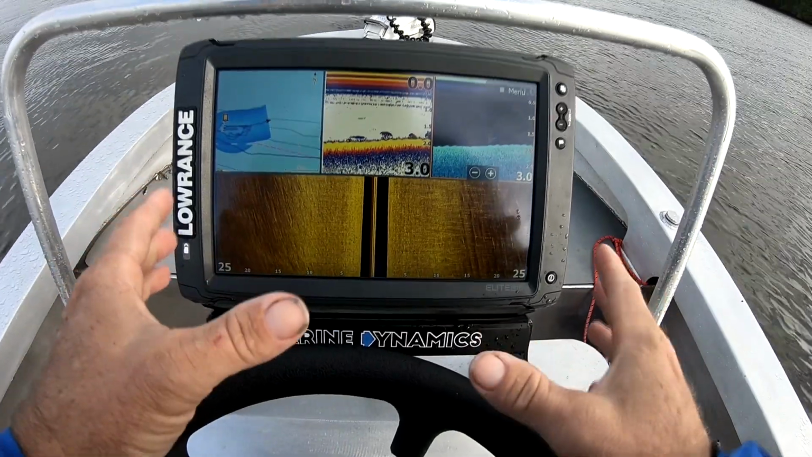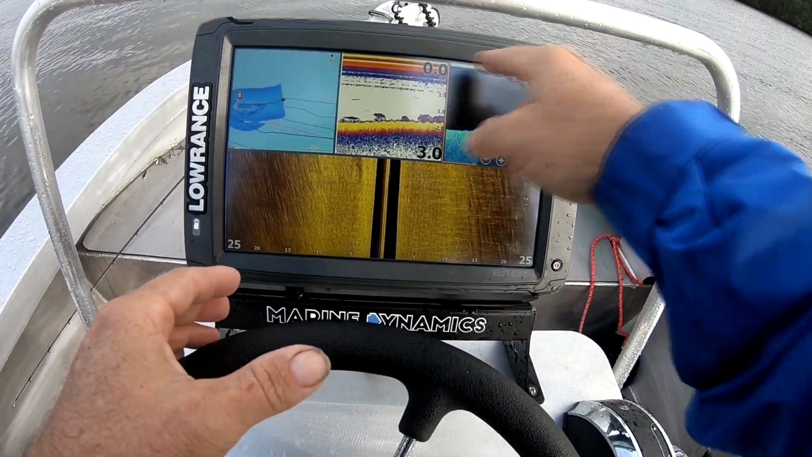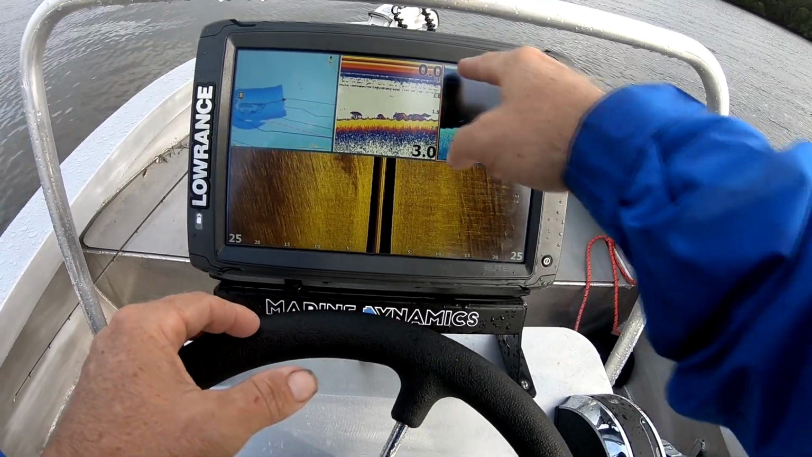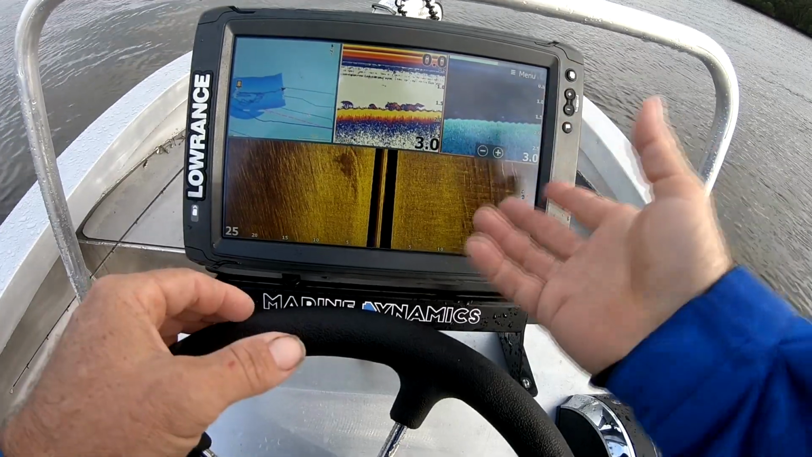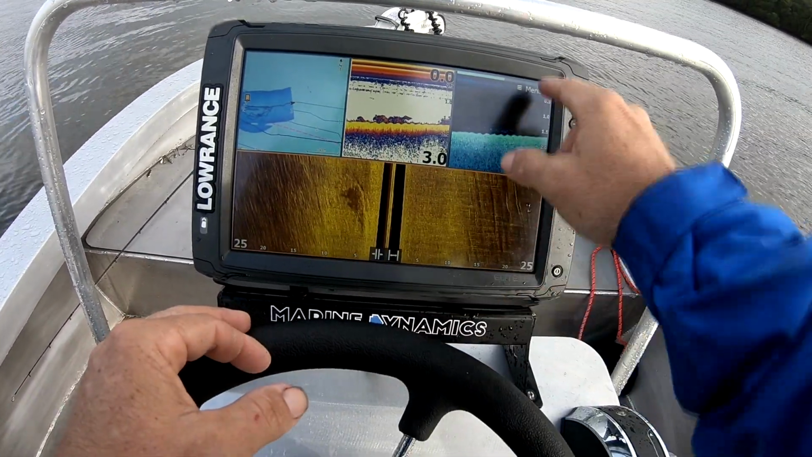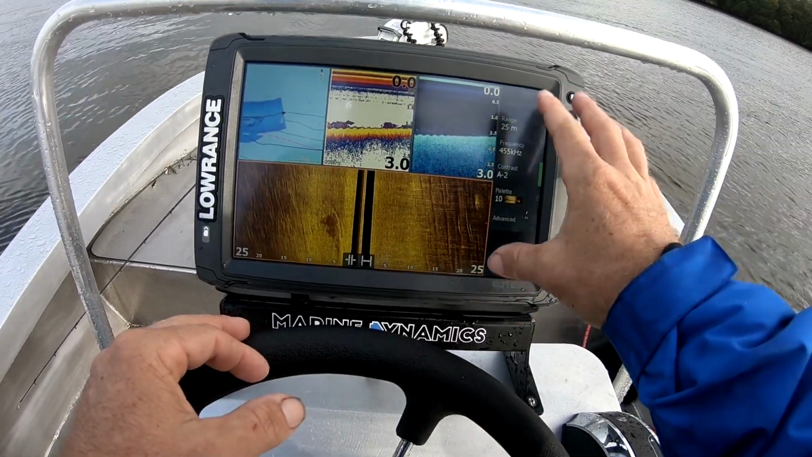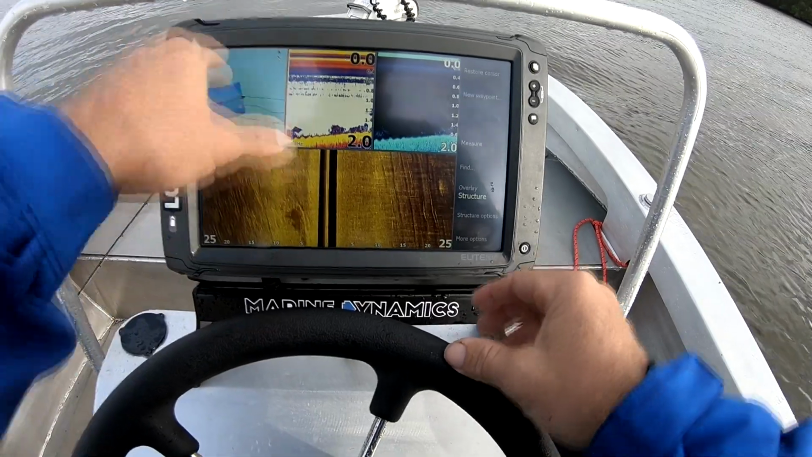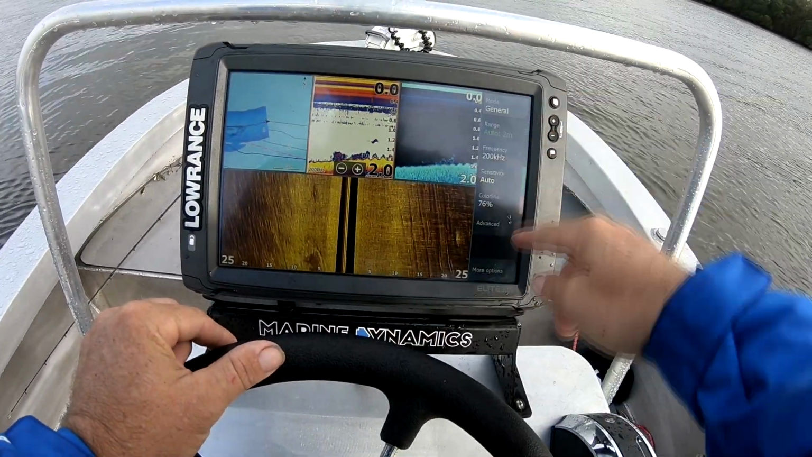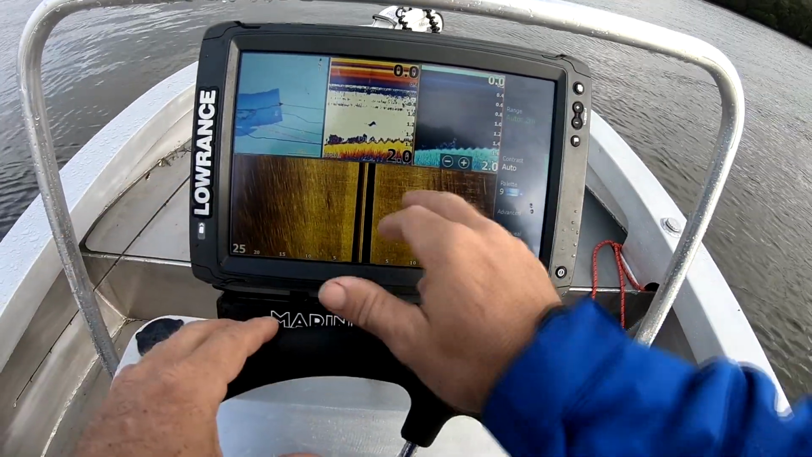Okay, when you have your pages set up, you'll have a menu system. Whatever's covered in the orange perimeter, for instance the down imaging here is surrounded, that menu will be for that. So if I tap the side imaging, the orange perimeter comes around that. I'll be able to press the menu, and that'll be everything for that system. The charts, there we go, it changes again. 2D gives you all your different aspects, and down imaging. We'll just have a quick look.